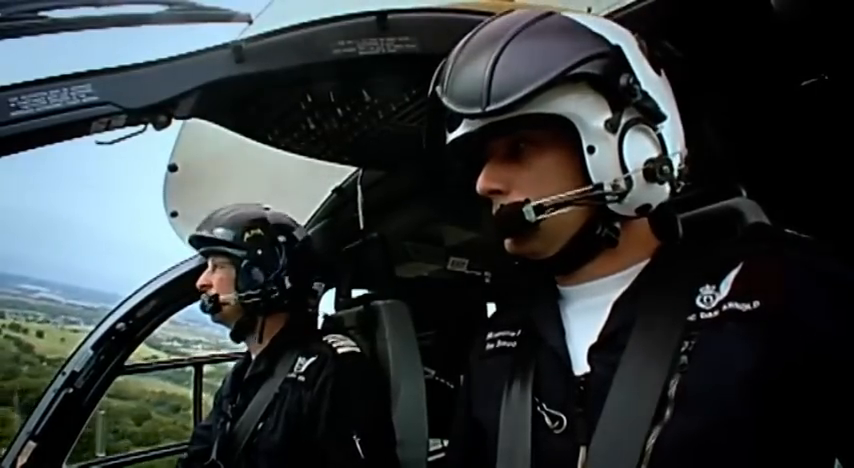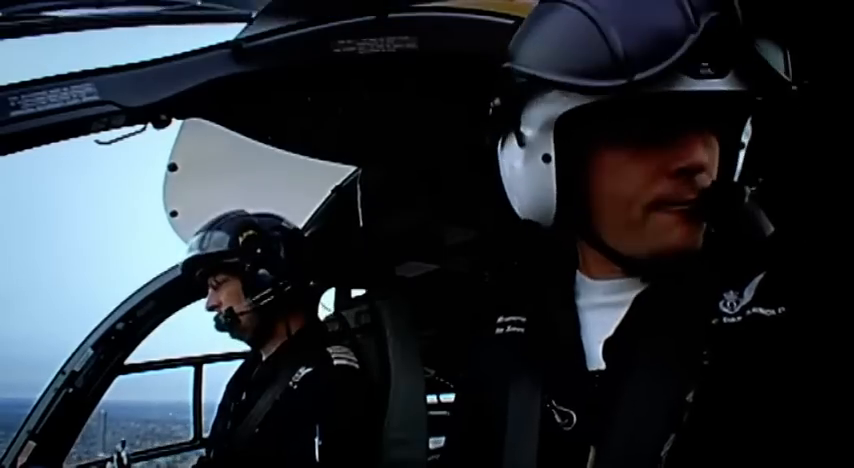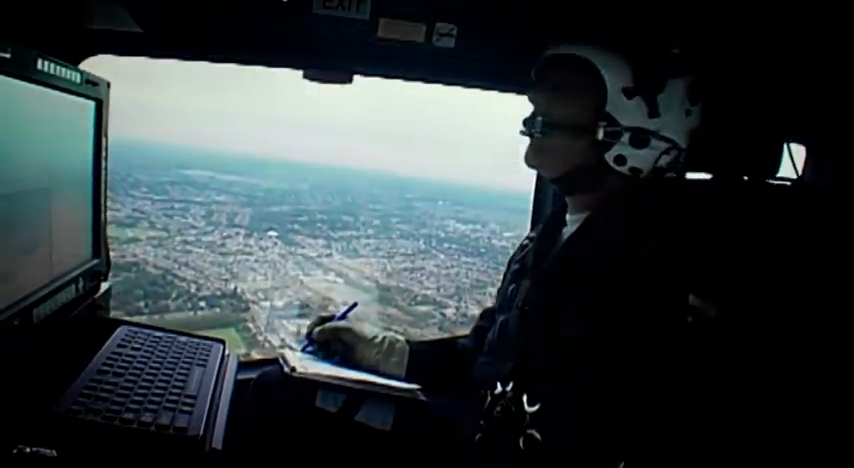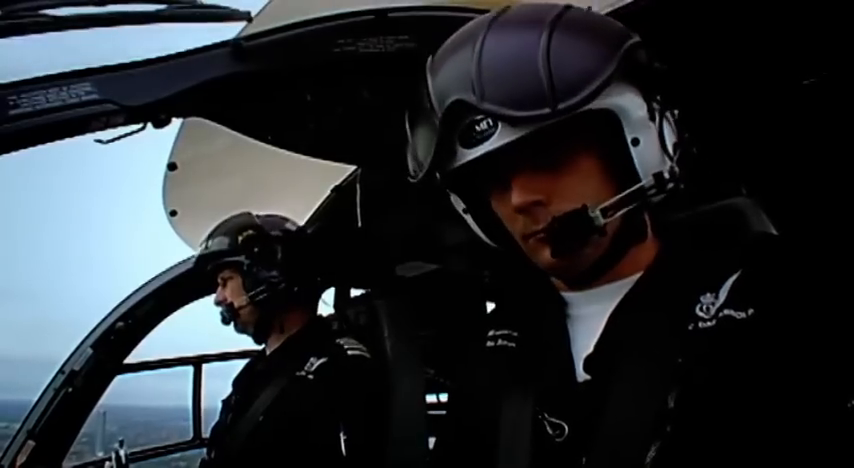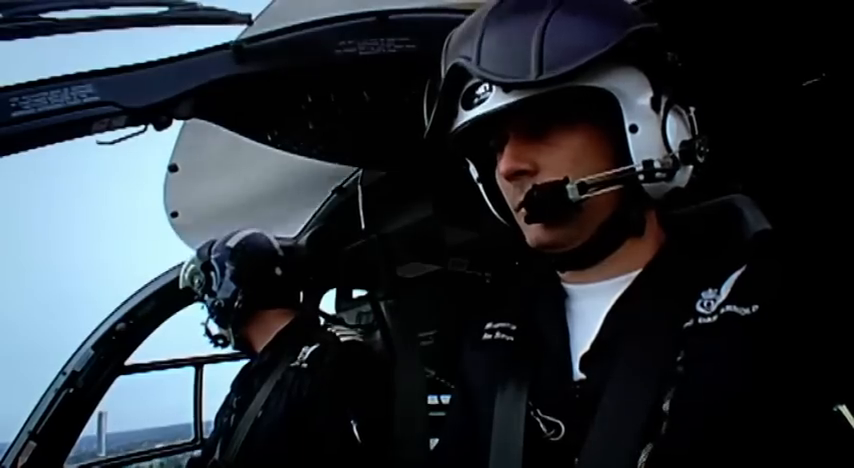India 99, PS 82. The one we're after is the black on black coats, blue moped, no rear index plate. Black on black blue moped received. Yeah, please do. No rear index plate. Got that.